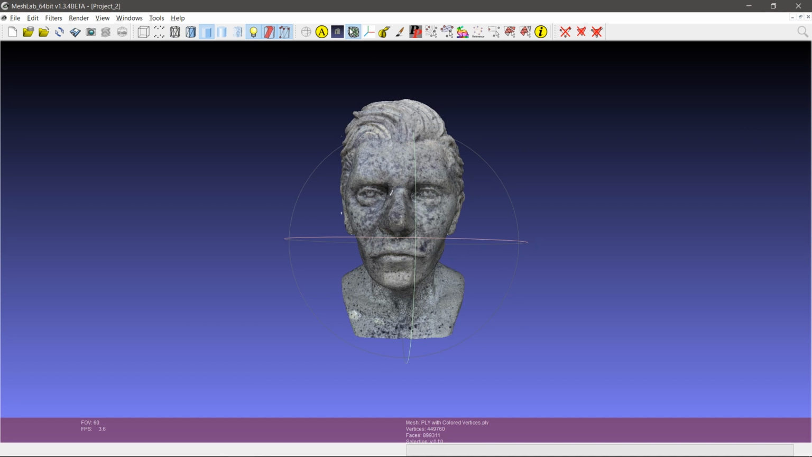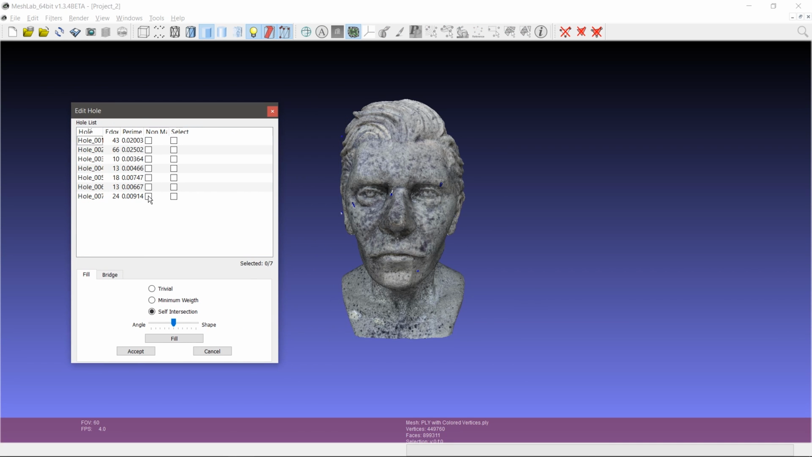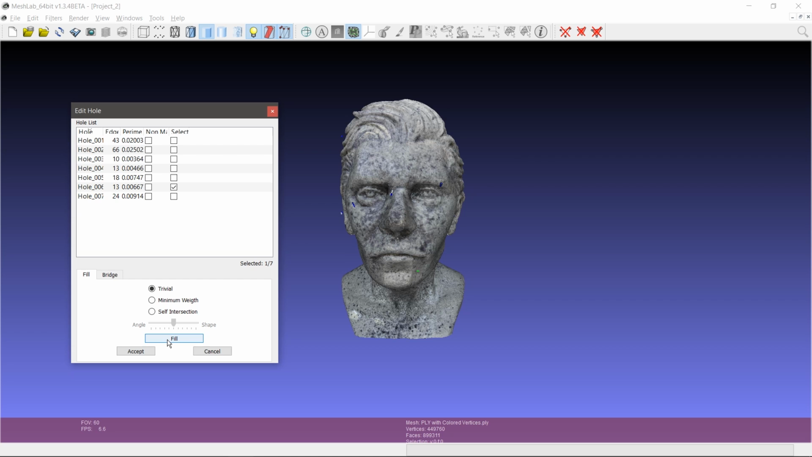Now you might have noticed inside this Fill Hole dialog that there are other holes, and some of them are from artifacts that are floating around, and some of them are from the model. So this one over here, I believe, is the model, and I'm going to want to fill those just so that it's airtight.